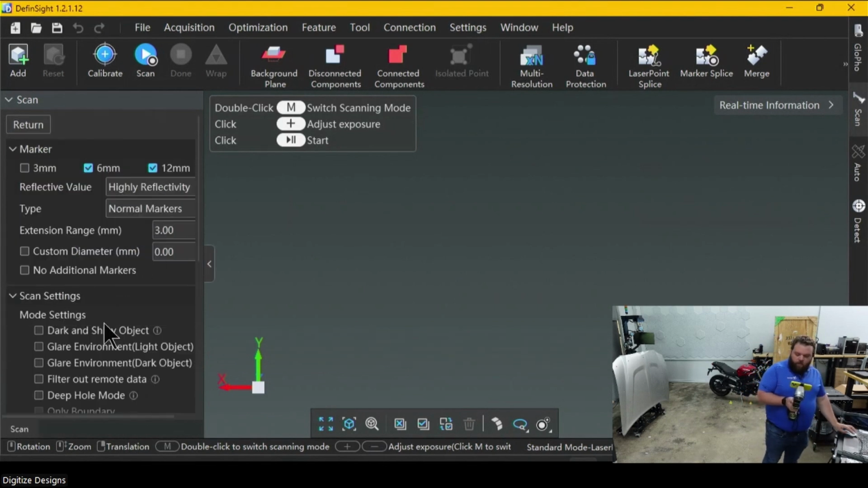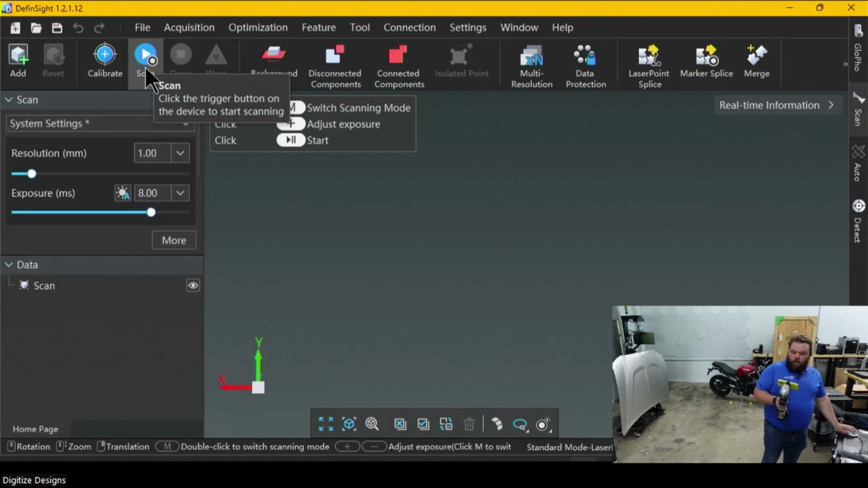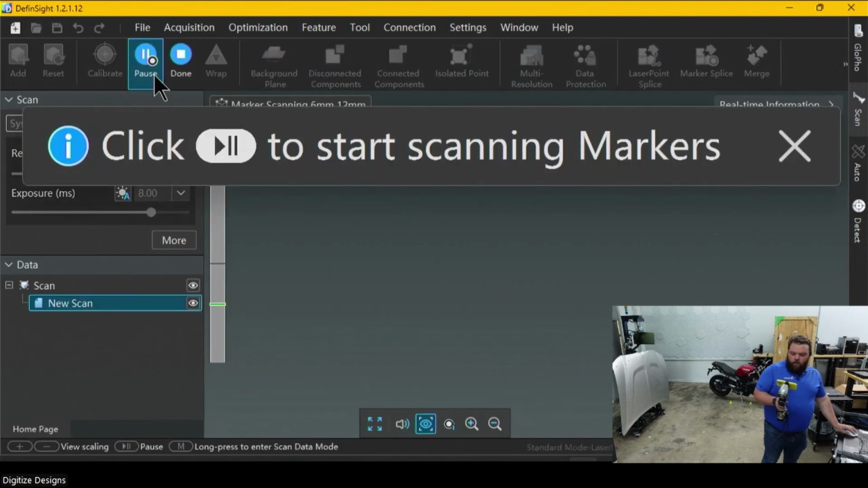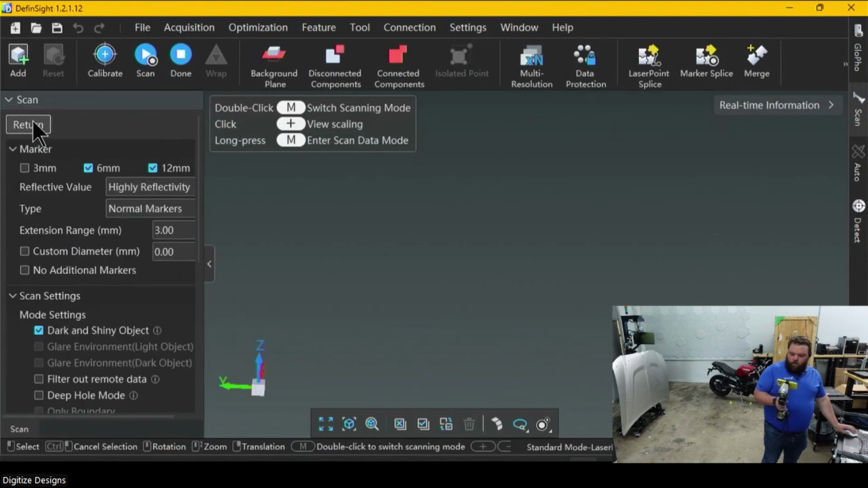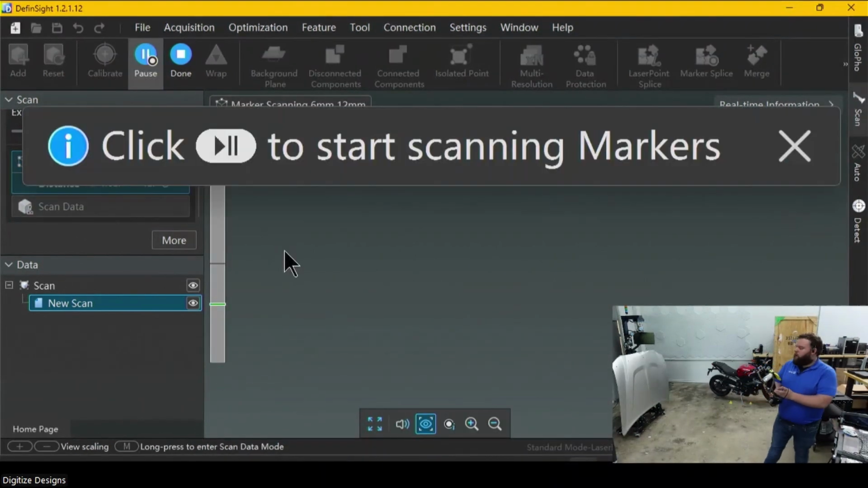Namely, we'll bump our exposure up. We'll set this to dark and shiny object. Basically sets a bunch of other settings on the scanner in the background to be ready to capture that type of data. And then we'll start with our, make sure I'm on large marker mode. Yep. Now we're ready to go.